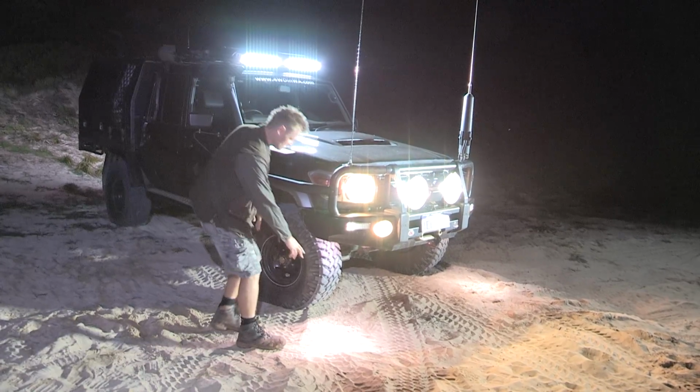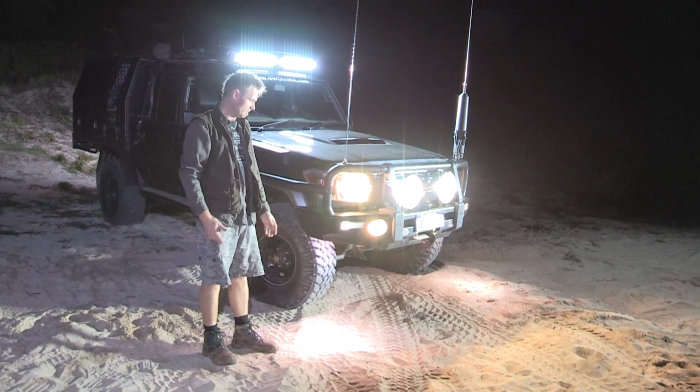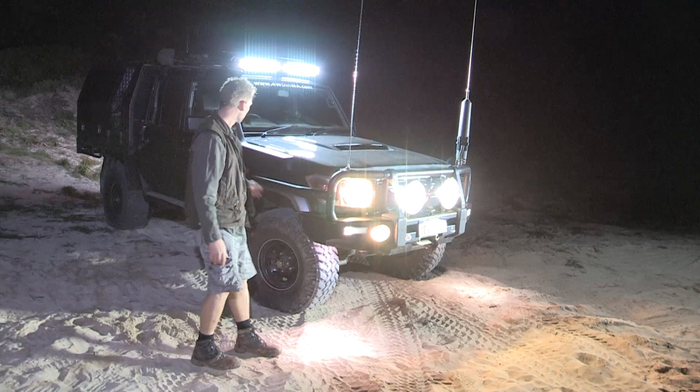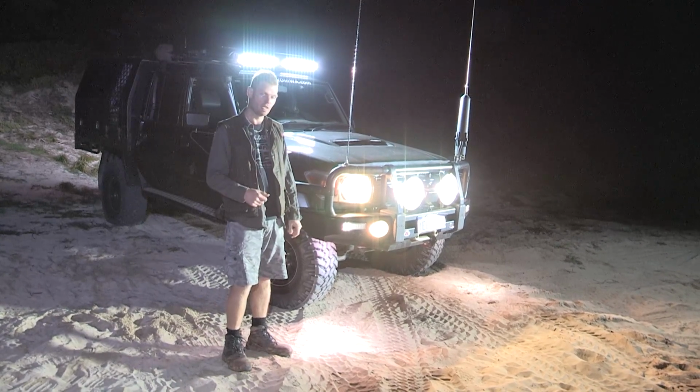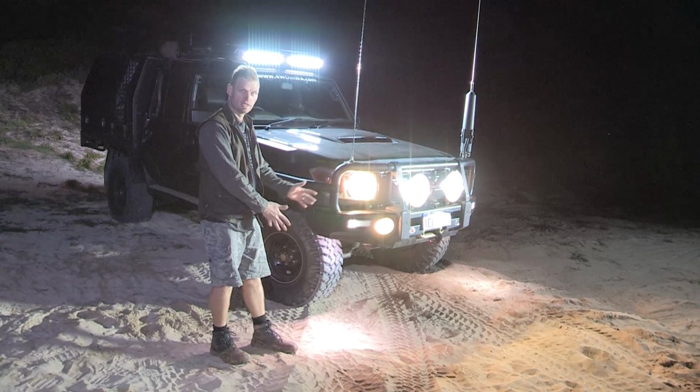I also have these rock lights here. You don't get much use out here, but when you're doing rock crawling and stuff, you can hang your head out the window and you can see what's going on. Plus, people who are spotting you can get more of a sense of where you're going as well.